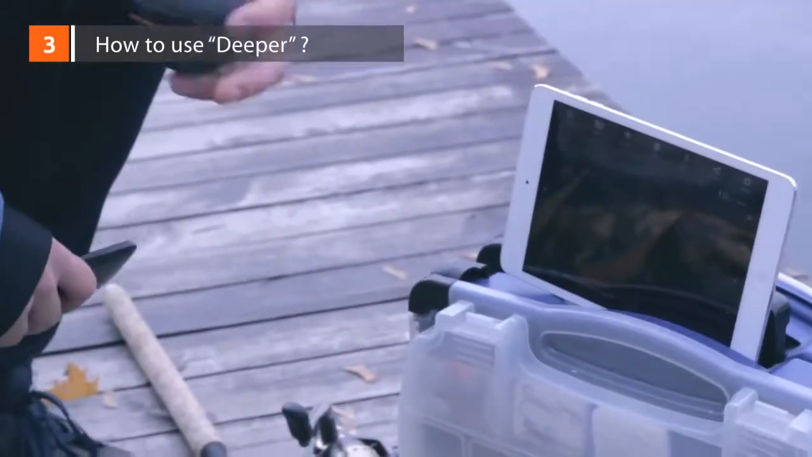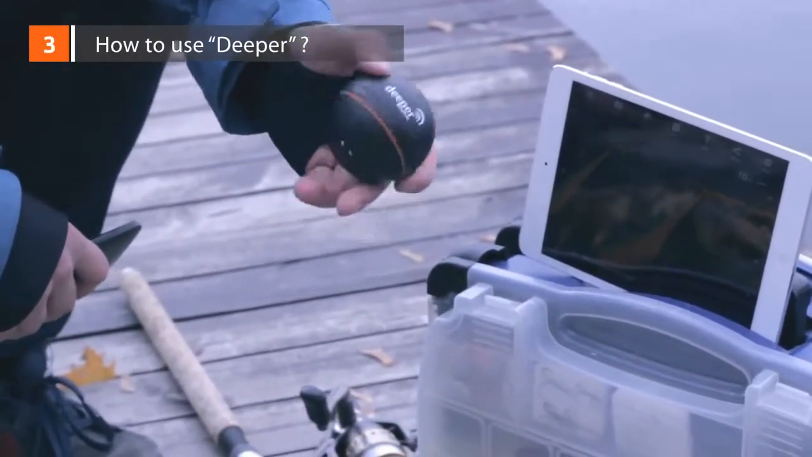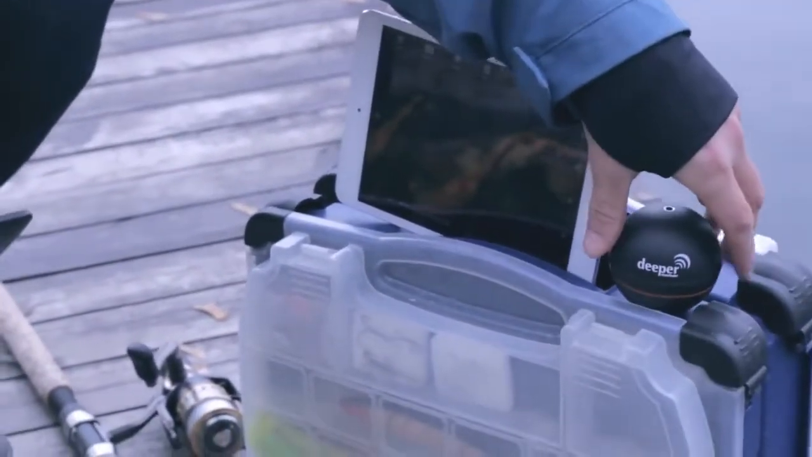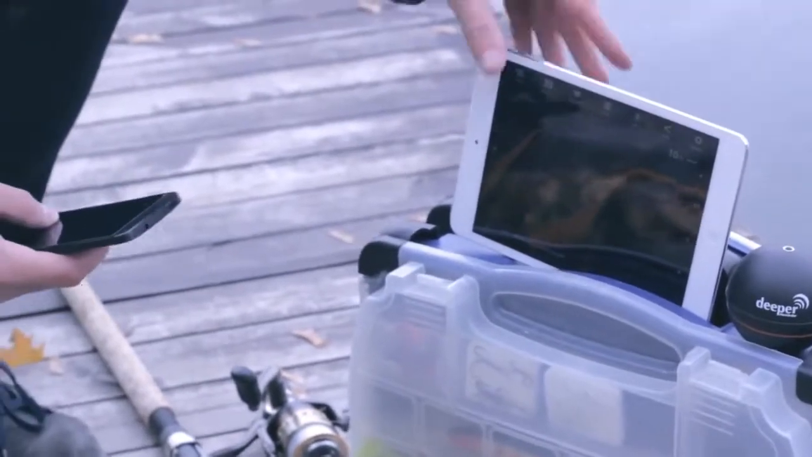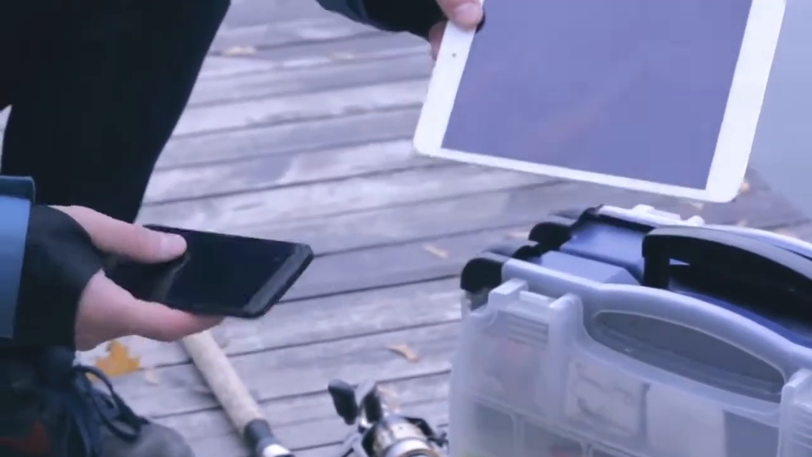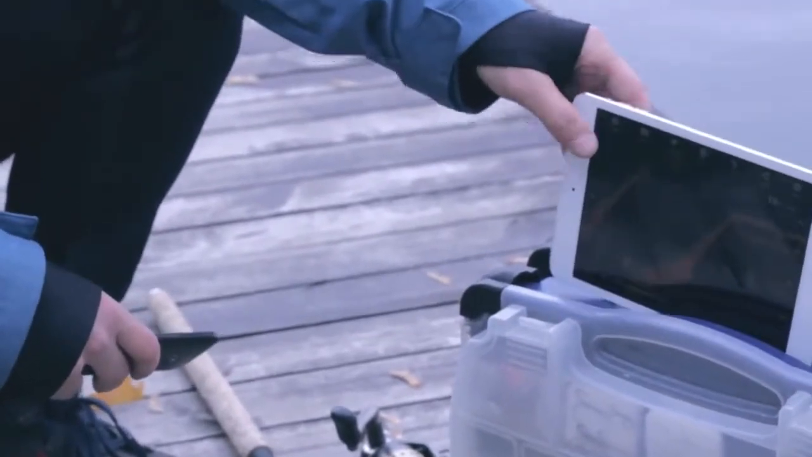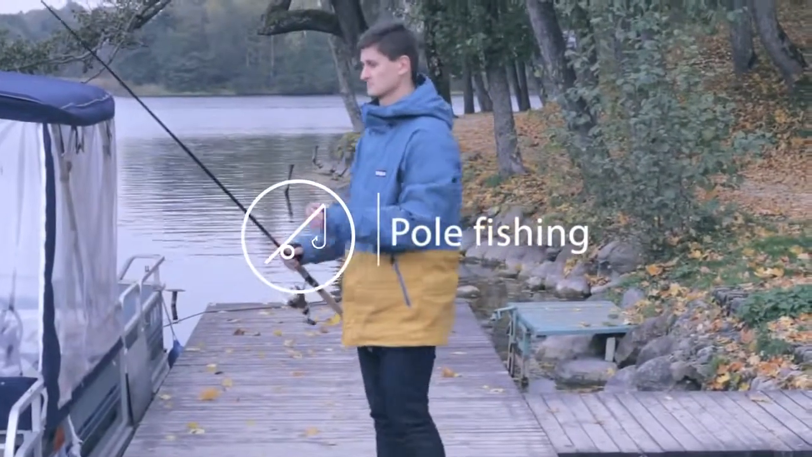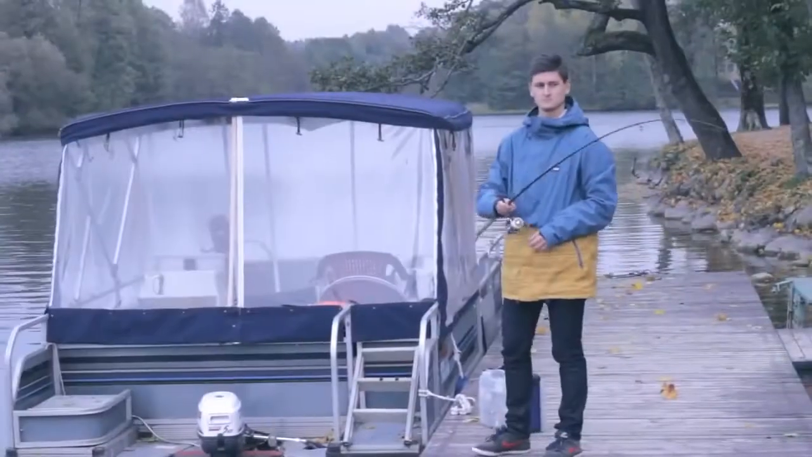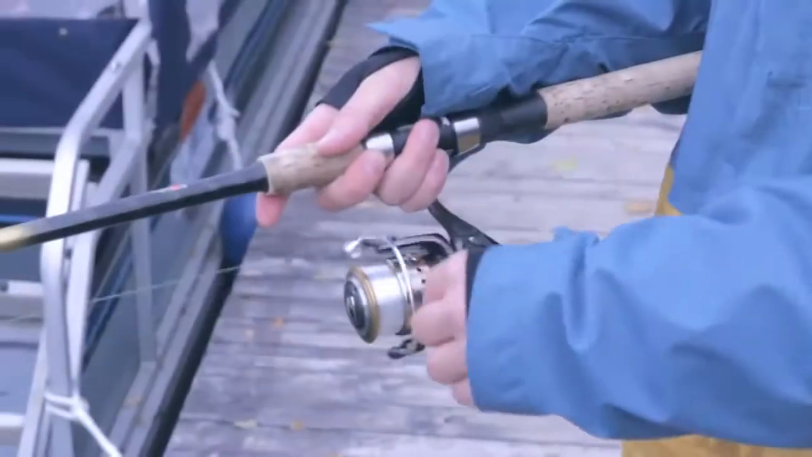How to use Deeper. Deeper is small, lightweight, and portable, designed to fit inside your tackle box. The sonar syncs with many common portable devices, from smartphones to tablets, so there's no need for a separate device to read from. Deeper can be used in different ways. Pole fishing. Attach the Deeper to your fishing line using 1 attachment bolt and cast into the water. It'll float and send sonar readings to your phone. Then just reel it in to get it back.